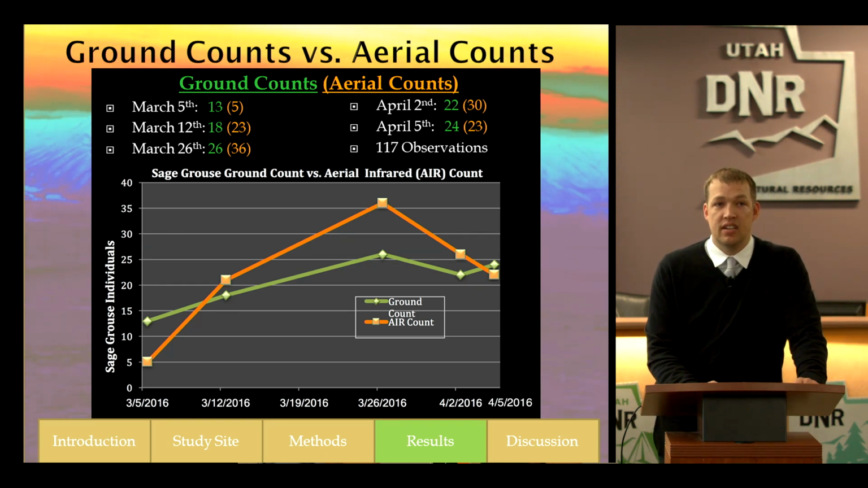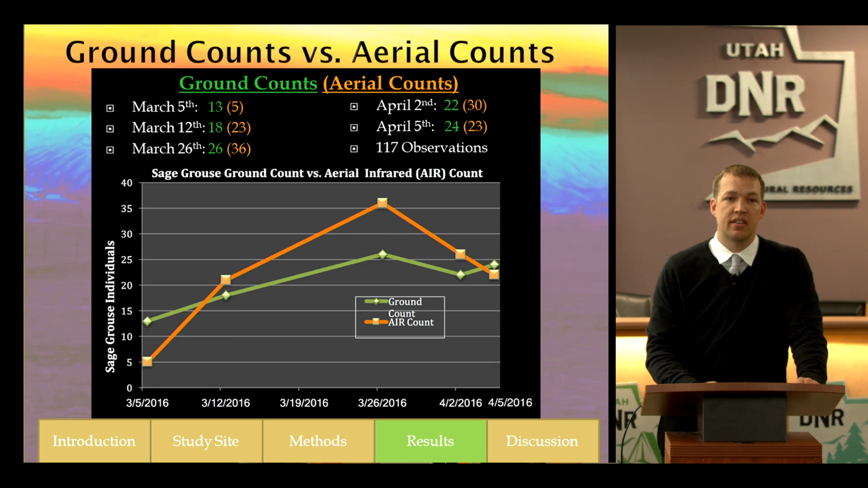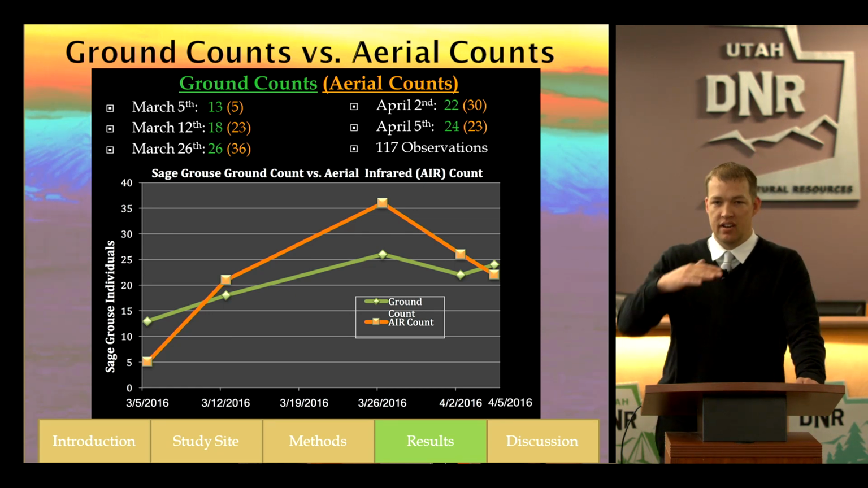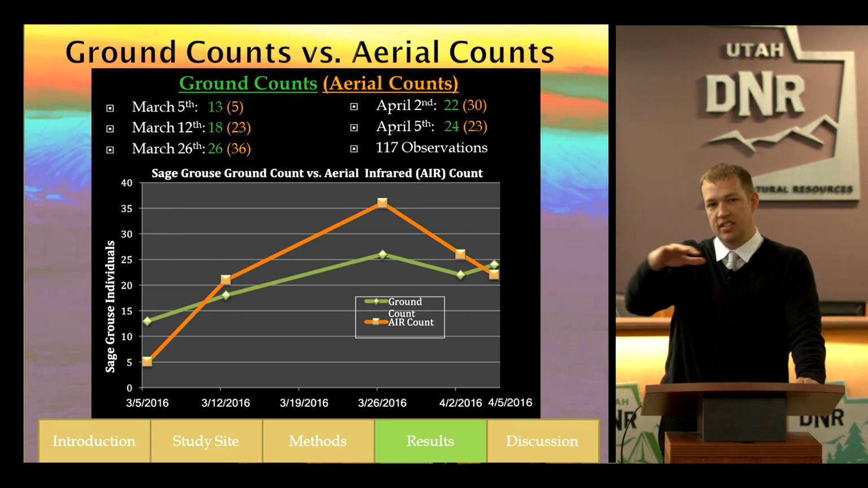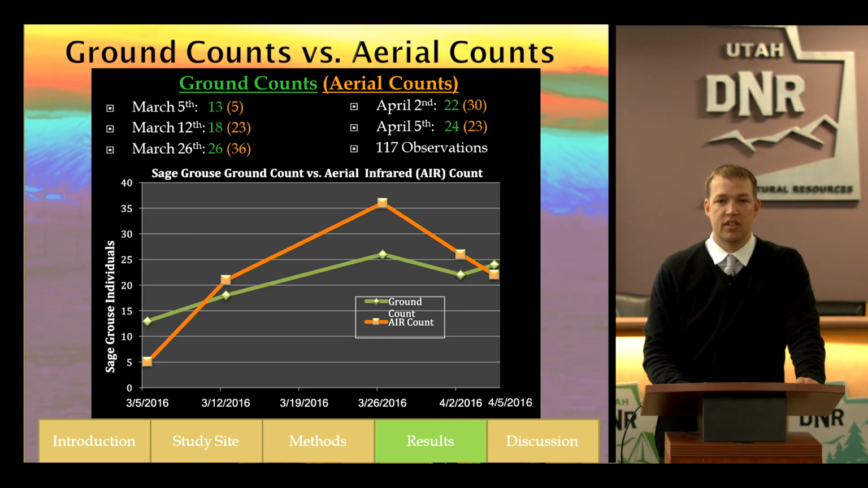As you can see, our trend went upwards. The population started to see its peak at the Lek around March 26th, and we had a large difference between our aerial count and my ground count. That was mostly because some of these sage-grouse were on the perimeter of the Lek, so they were obstructed by sagebrush. While I was on the ground looking at a horizontal view, I had a hard time counting those ones, and I wasn't able to. But with the bird's eye view with the drone, we were able to detect those and monitor those and archive those sage-grouse.